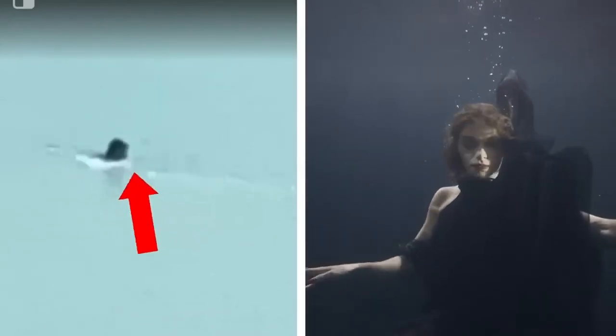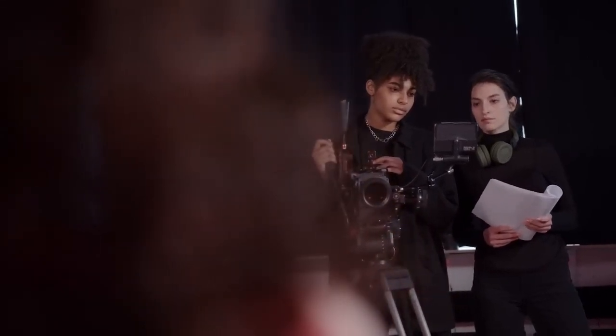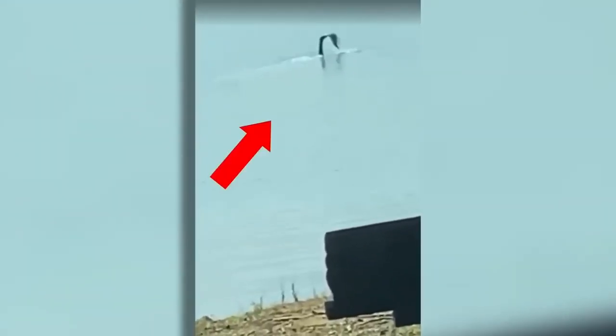There have been conflicting opinions on this film. Some claim that it is simply an actress practicing for her part, while others assert that actresses do not venture so far out into the sea without their team and other crew members to support them. Don't you think an actress wearing a mermaid tail alone in the middle of the ocean is a little strange?